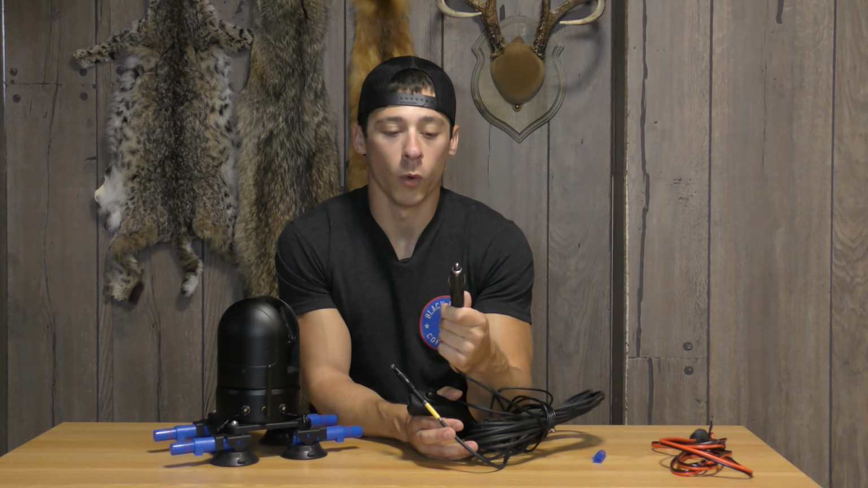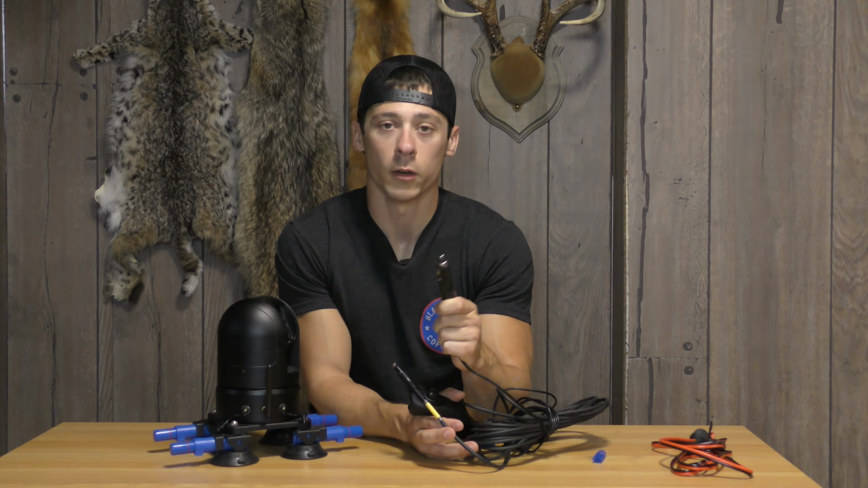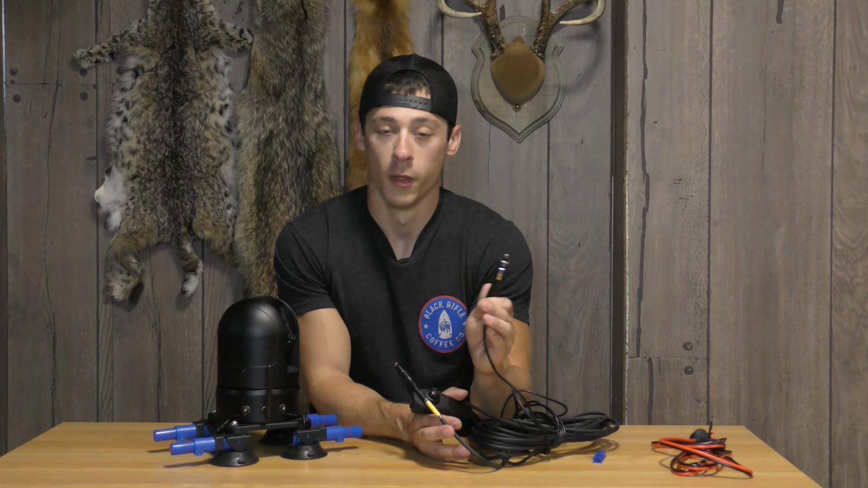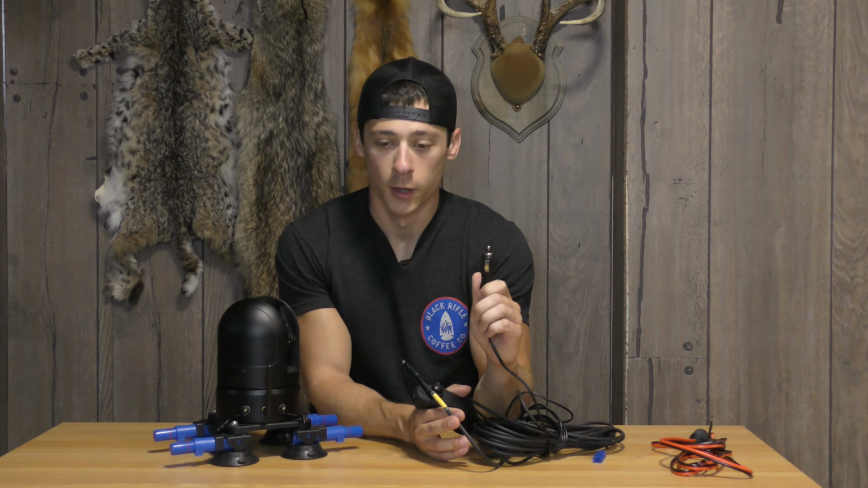Now this is a 12 volt DC connector, goes into your cigarette lighter of your vehicle. There is a way around this. A lot of modern trucks, they don't have these connectors anymore. They've gone to USB, they've gone to 120 volt AC connectors. So there is a good way around this. I'm going to show it to you next.